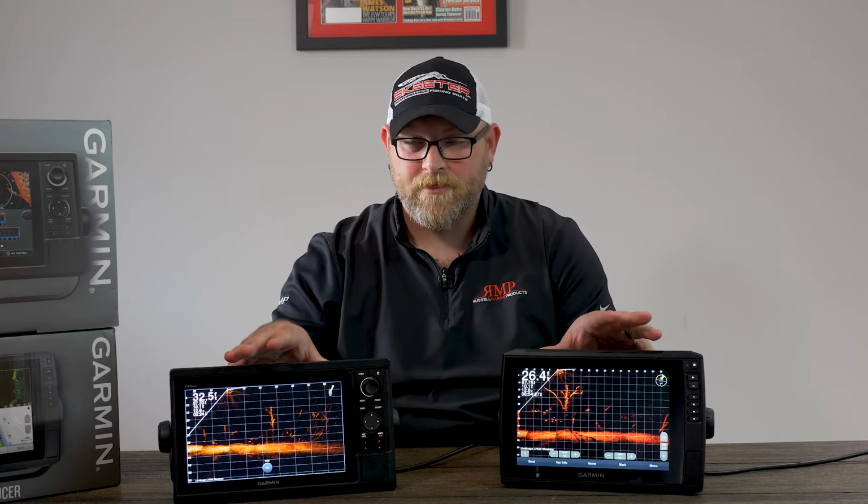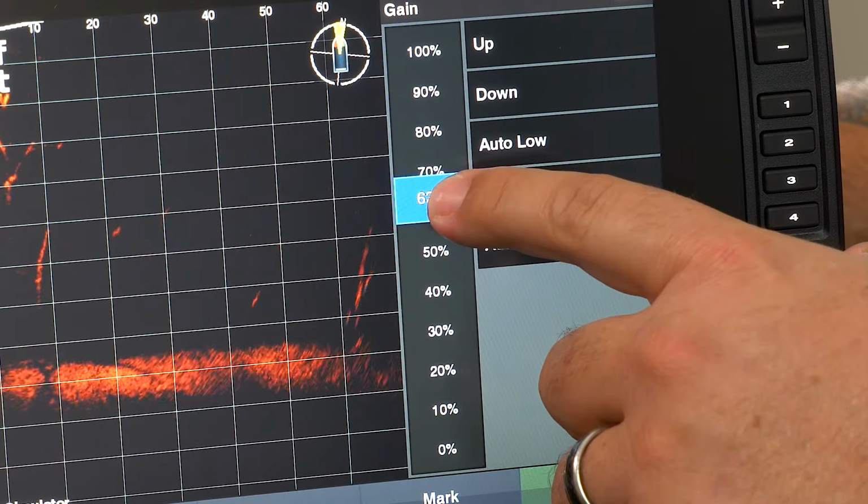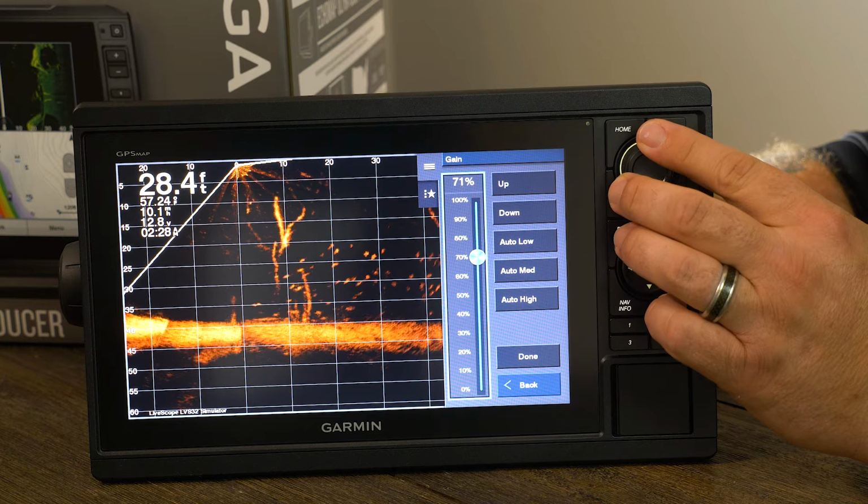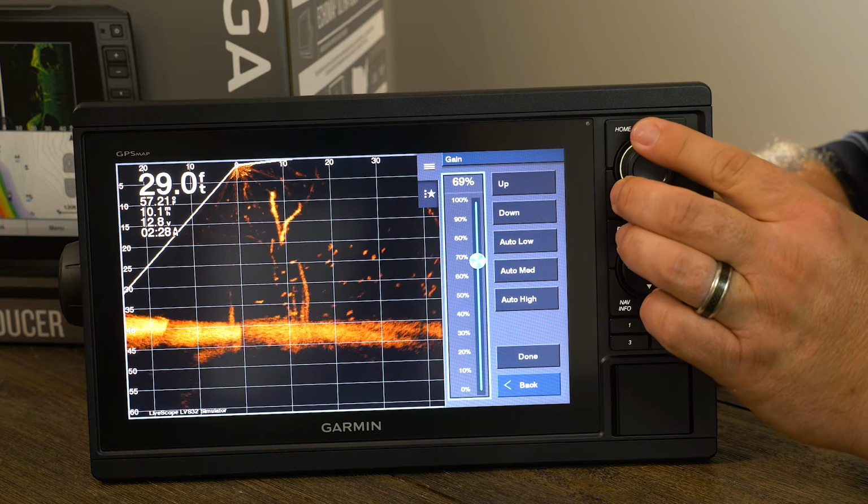Point of example, when I was setting these two units up, I wanted to make sure the gain was set exactly the same, happens to be set at 73% on both of these units to get the closest comparison as possible. When setting the gain to 73% on the touchscreen, I'm having to kind of fiddle around a little bit. With this knob, I'm clicking 1% at a time. So I'm able to dial that in absolutely perfectly without fussing around. It makes it pretty nice.